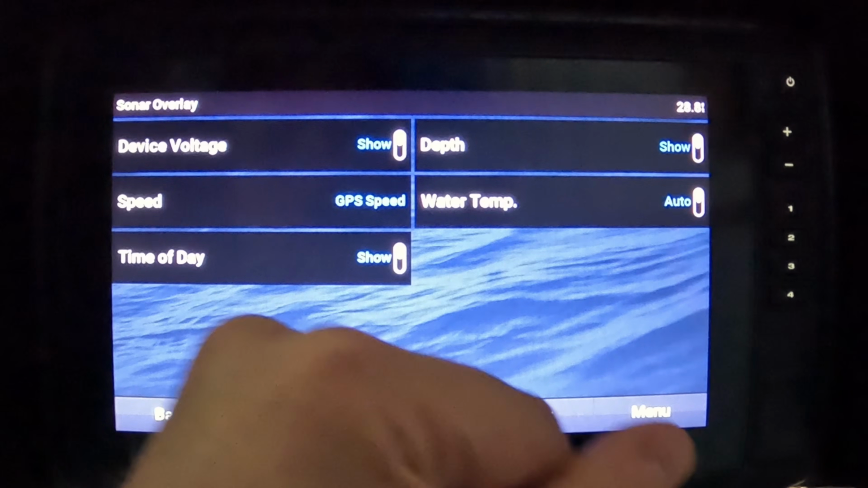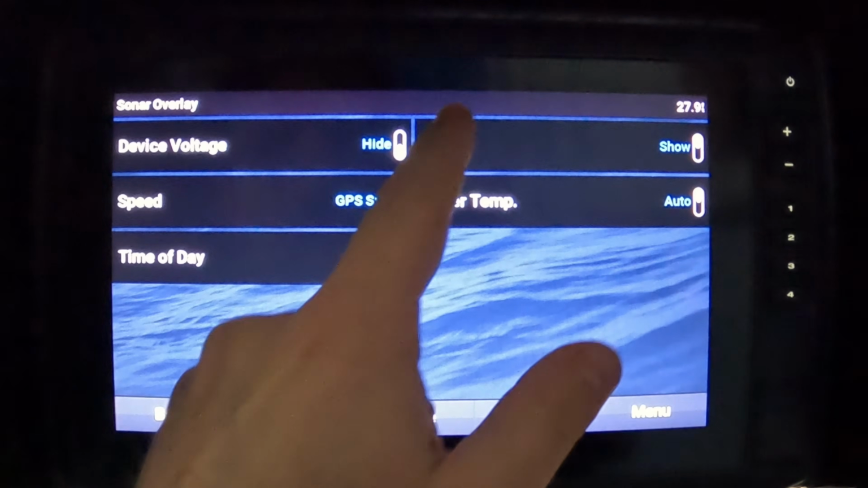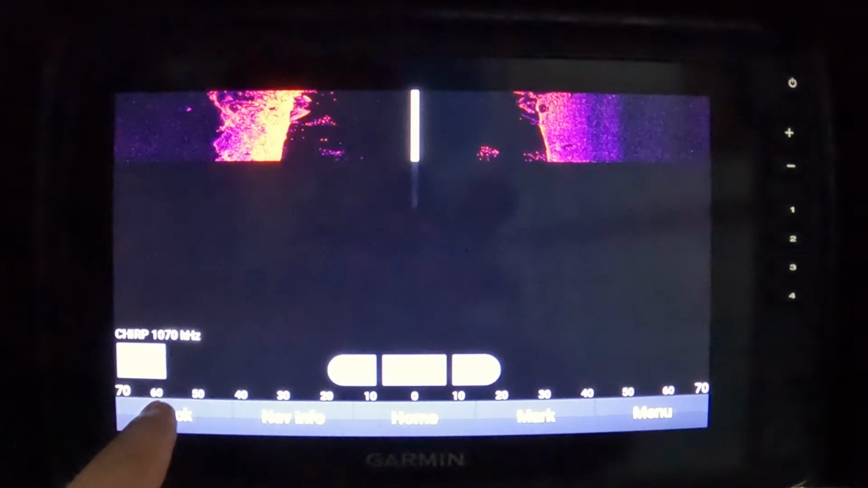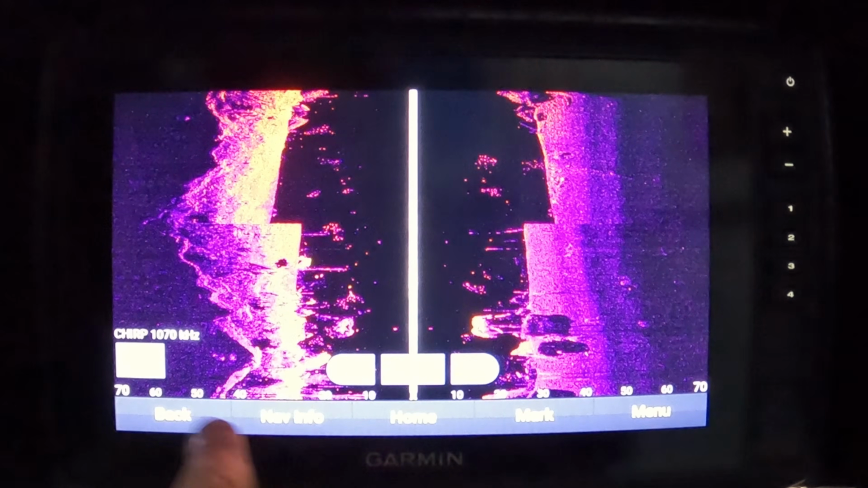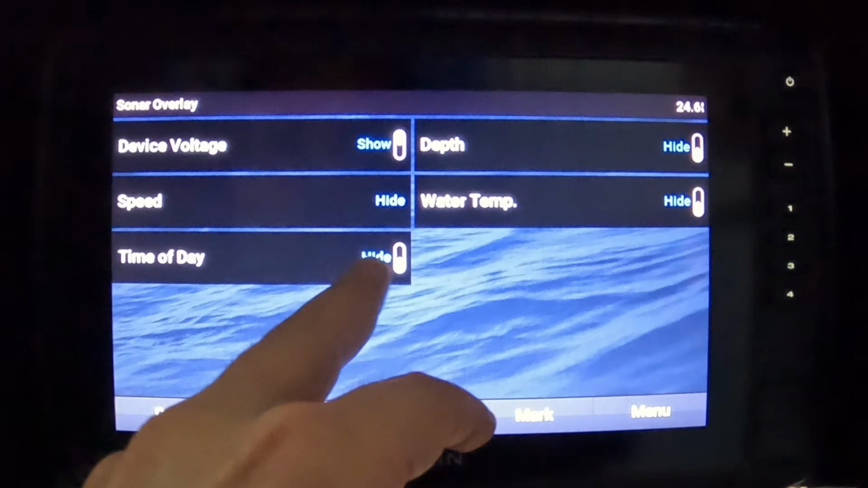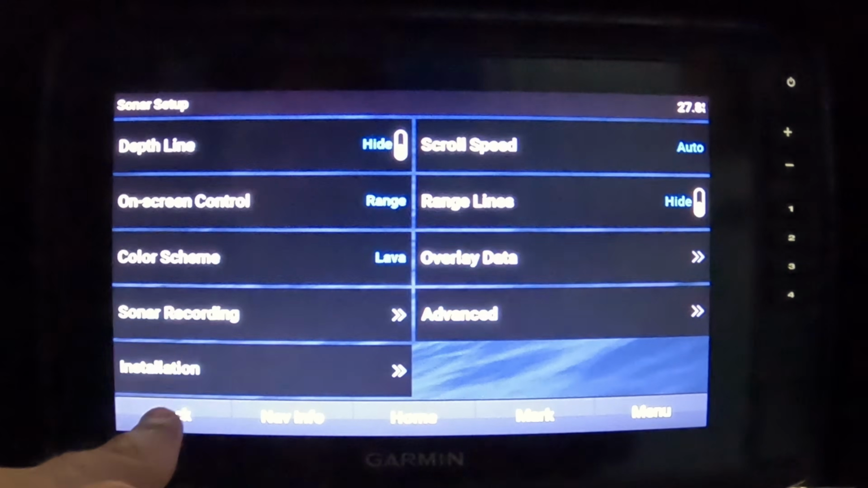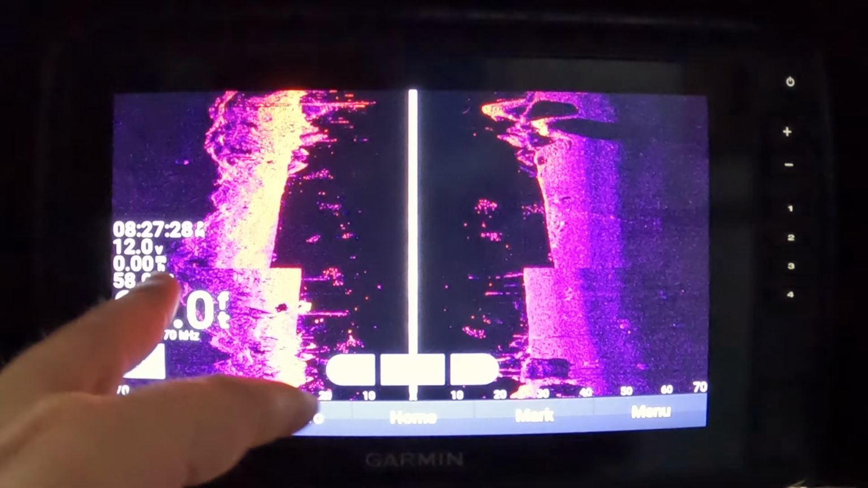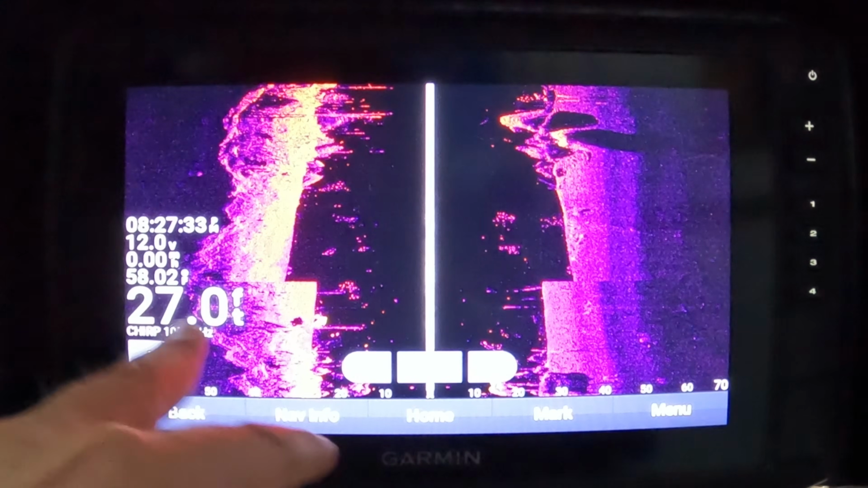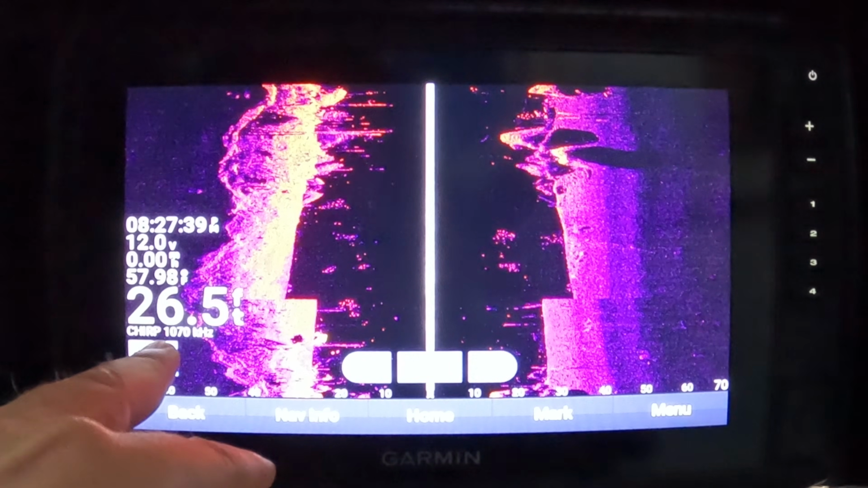And next we have overlay data. This is going to be all the stuff that's on the screen in the top left-hand corner. So for instance, if I were to turn off, take this and hide it, when you went back to the main screen, it would show nothing up here in the left-hand corner. Now, if I go into the menu, sonar setup, overlay data, and I add all of these back, and I like GPS speed, then I will head back here and you'll see that all this is back. So you get your time, your voltage from your battery, miles per hour, water temp, and of course the depth. And it'll show you that it's on chirp, compressed high intensity radiated pulse, at 1070 kilohertz.